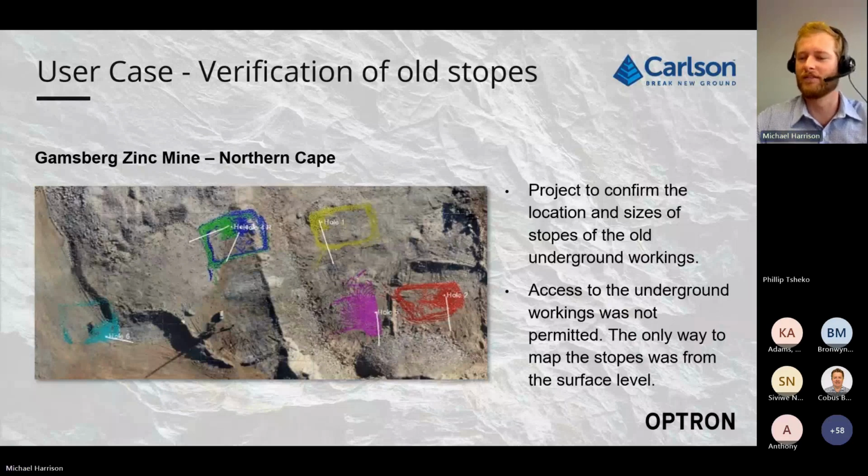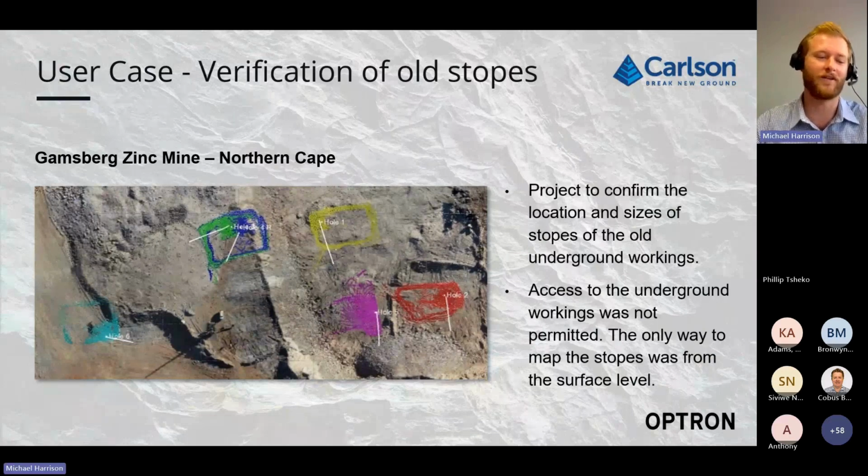Obviously they started getting closer and closer to the voids. They knew there were voids down there. They knew there were old underground workings, but they needed to verify how close they were getting. So Mr. Kobus Buerta went over there, and they did both a drone survey of the open pit and also a survey with the CALs of the numerous voids that were located underneath the open cast workings.